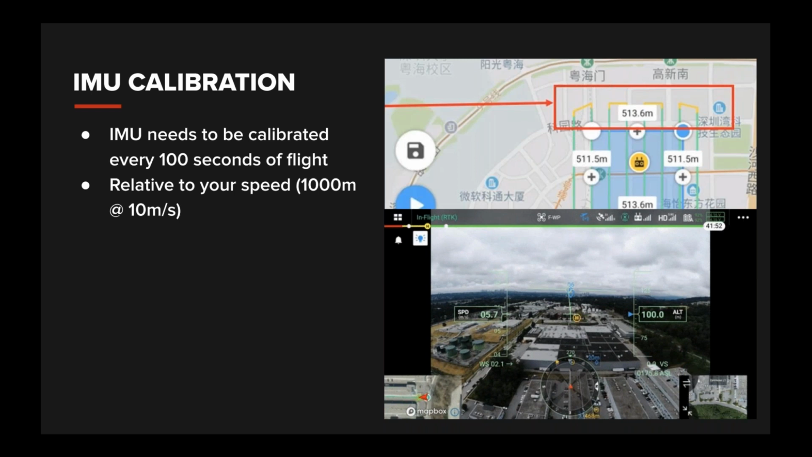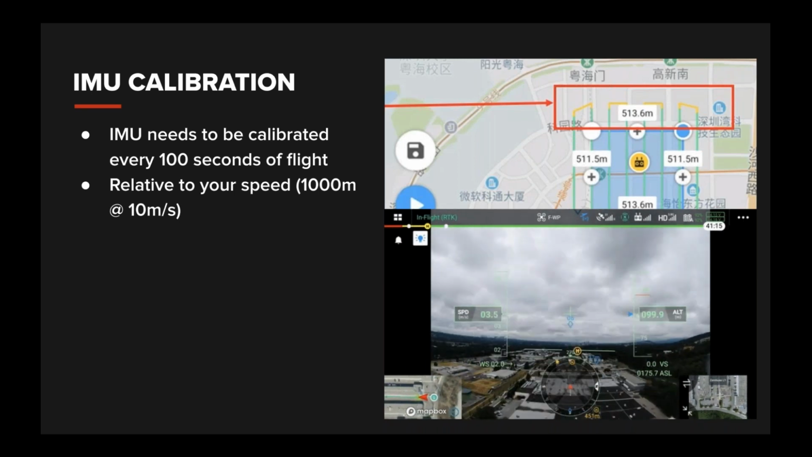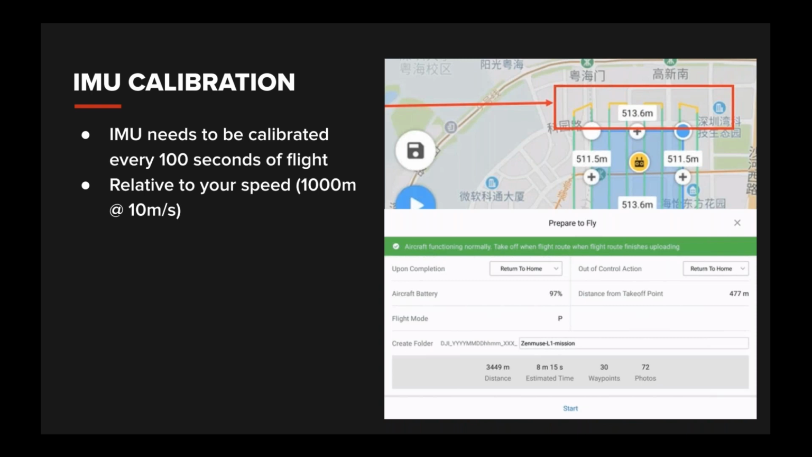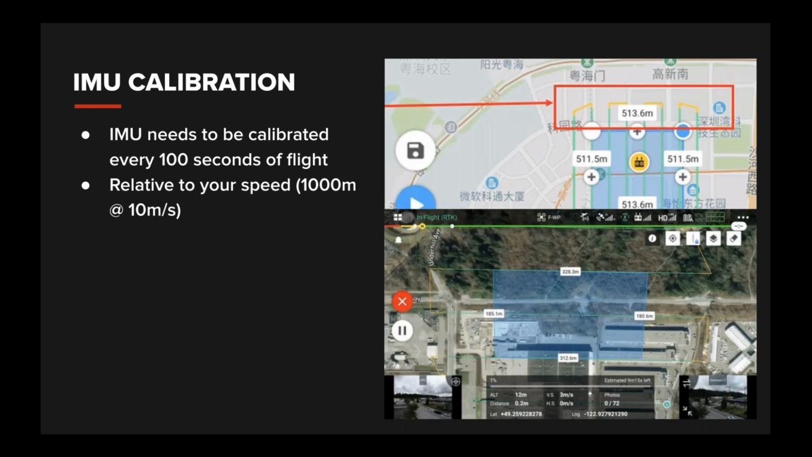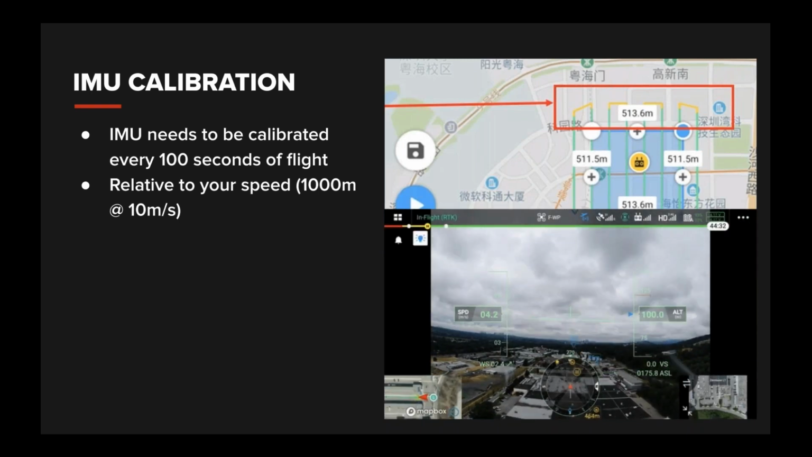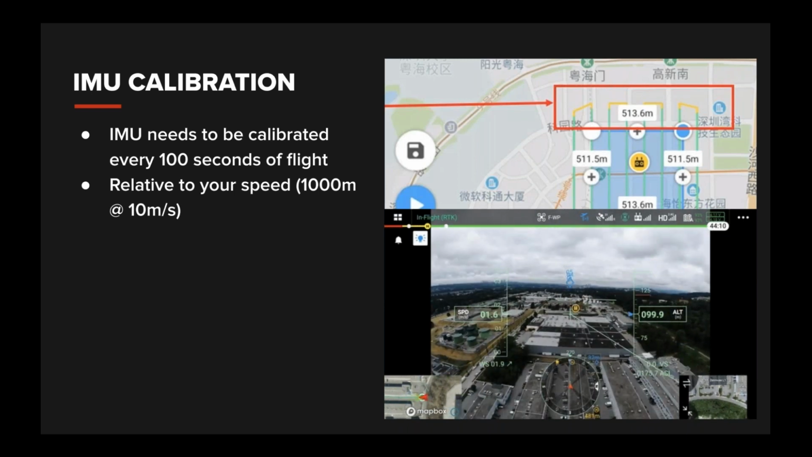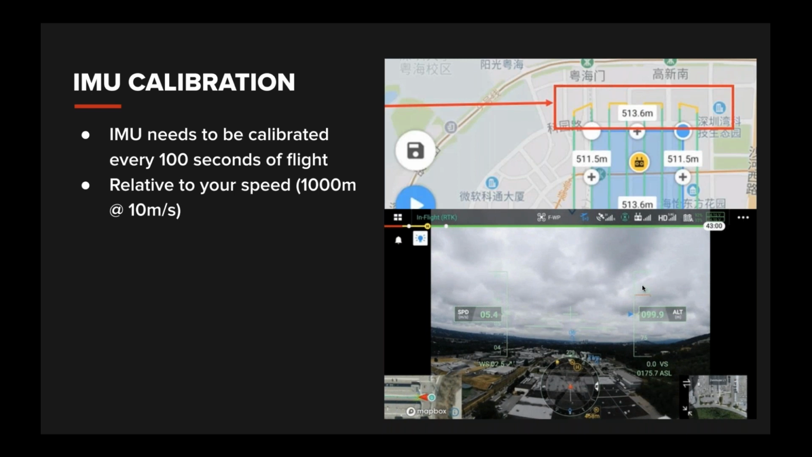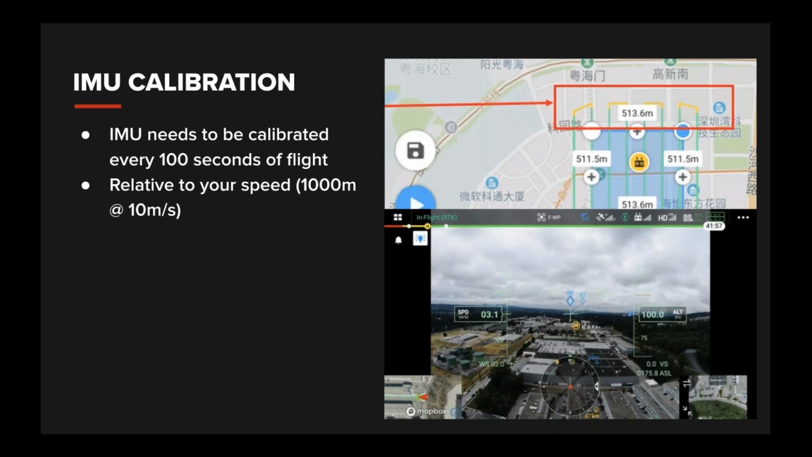DJI's current firmware will only perform the calibration at the beginning and the end of the flight, so you need to plan your mission accordingly. They are, however, working on a firmware to automatically incorporate that within your flight lines if your flight lines are, let's say, over 1,000 meters.